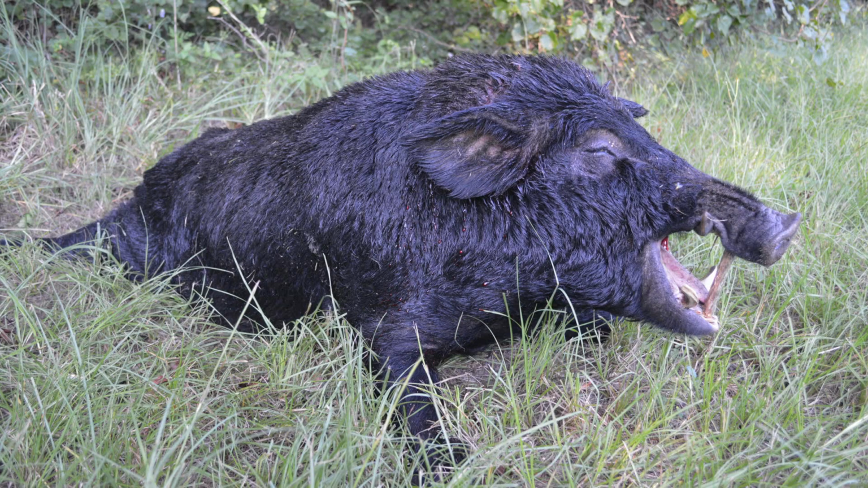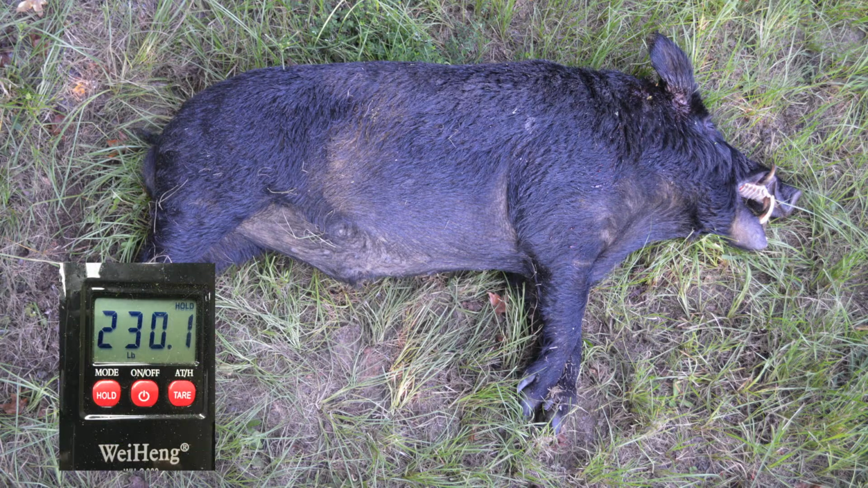Mission accomplished with 4 hours of labor. The big boar weighed 230 pounds on the digital scale.